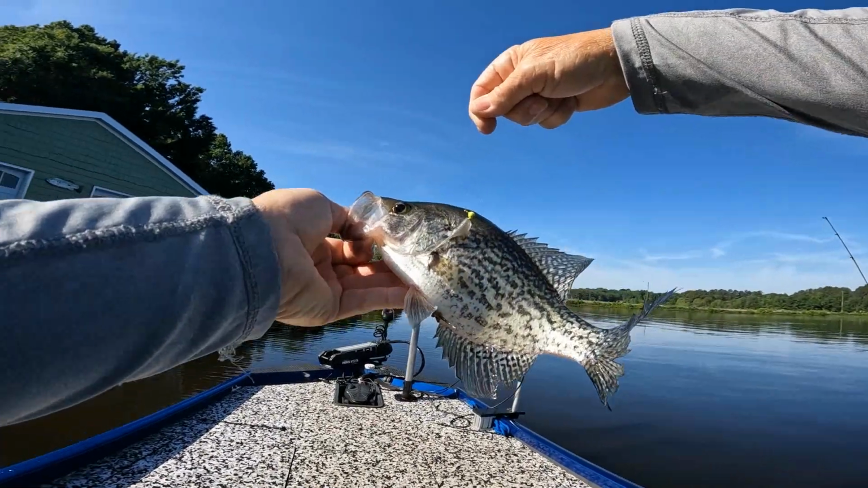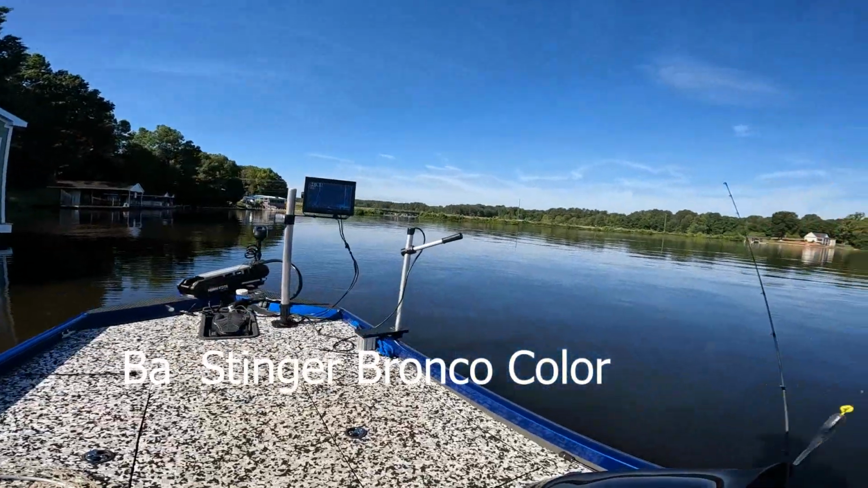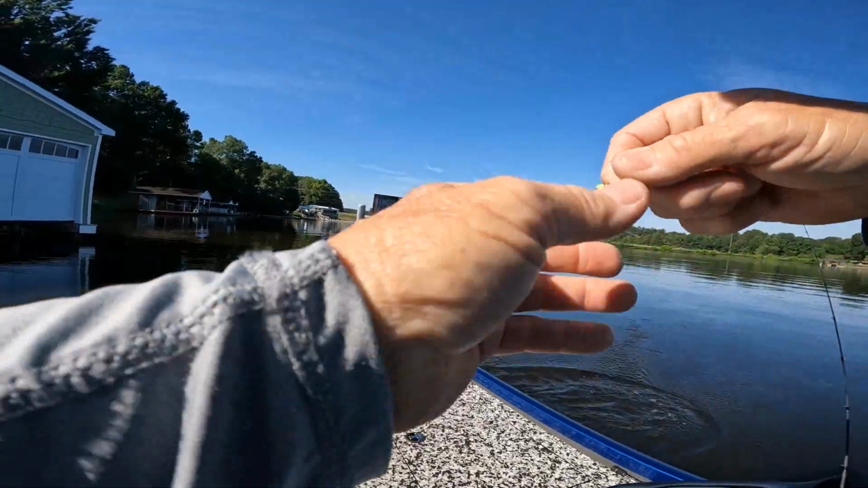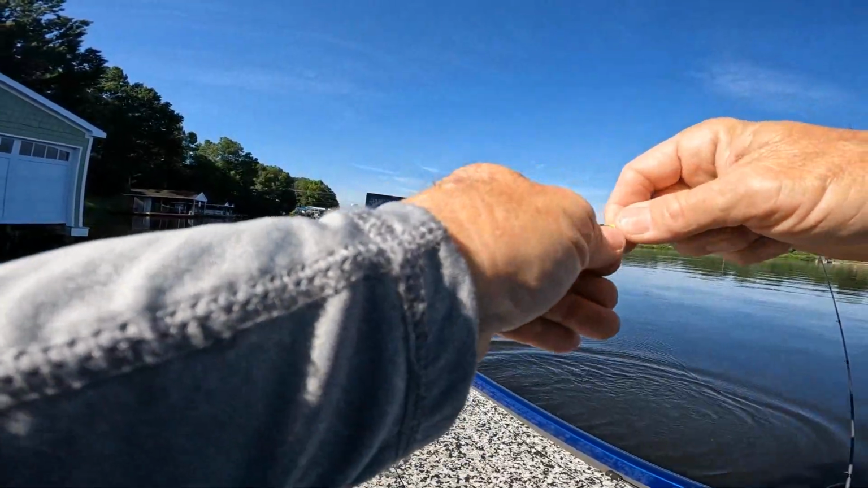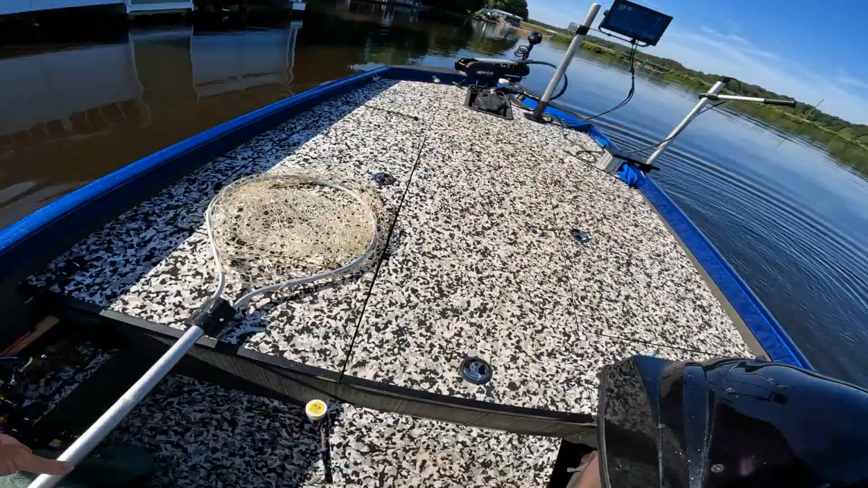All right, this is the Ba Stinger. That's a good one. I mean, here. I hold that bait up here. Y'all can see what I'm using, and you can see the size of the fish. This bait's 1 3/4 inches. All right. This is the Bronco color.